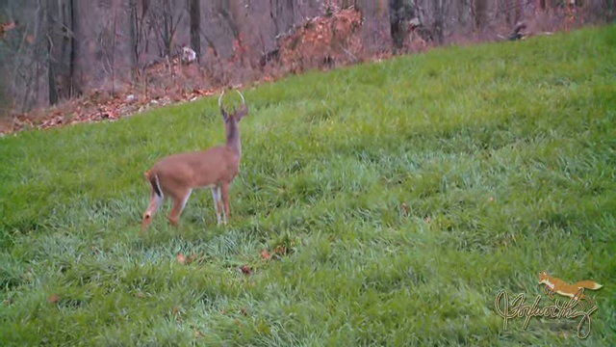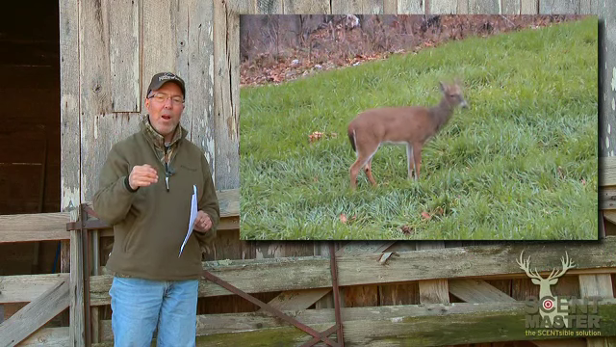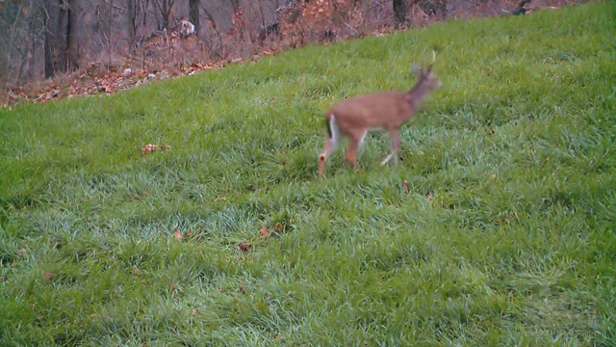If the deer herd at your property is not as productive as you want it to be, one of the first places I look is the nutrition available, relative to the amount of deer on the property, and a great tool to monitor that is do a forage analysis to see what you're providing on your property.